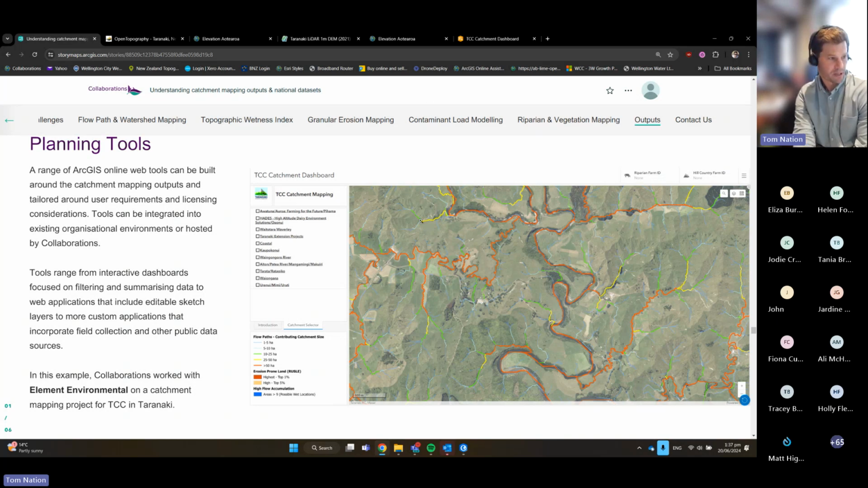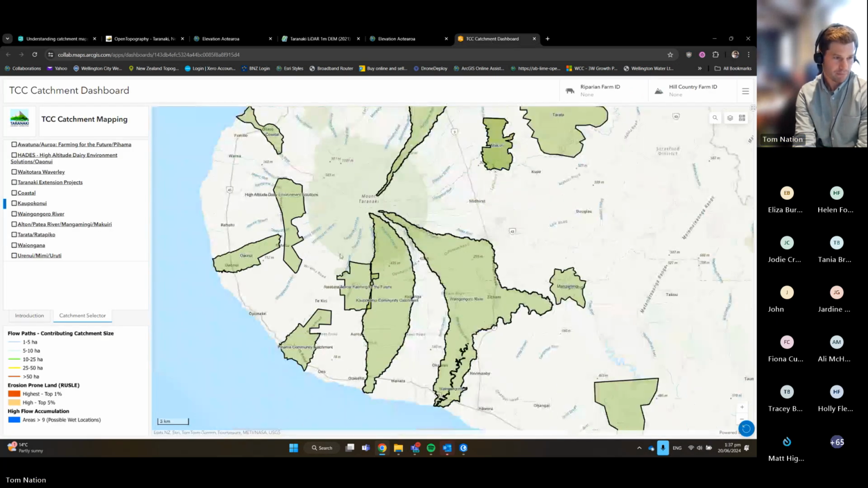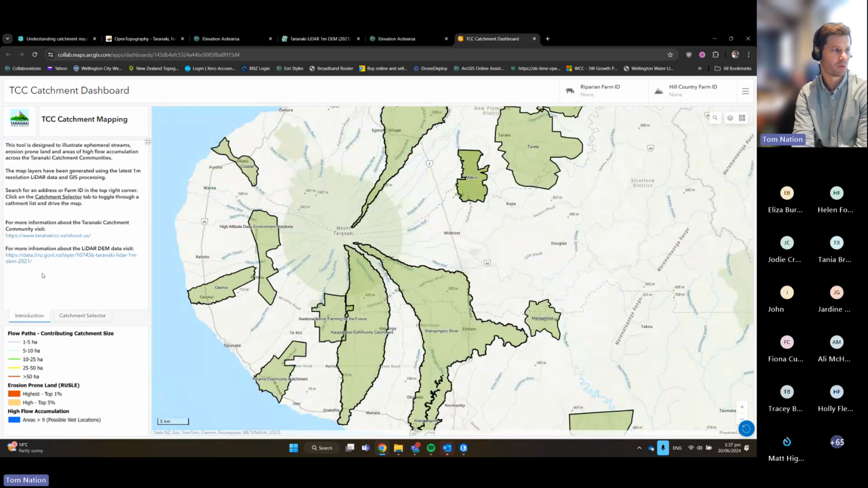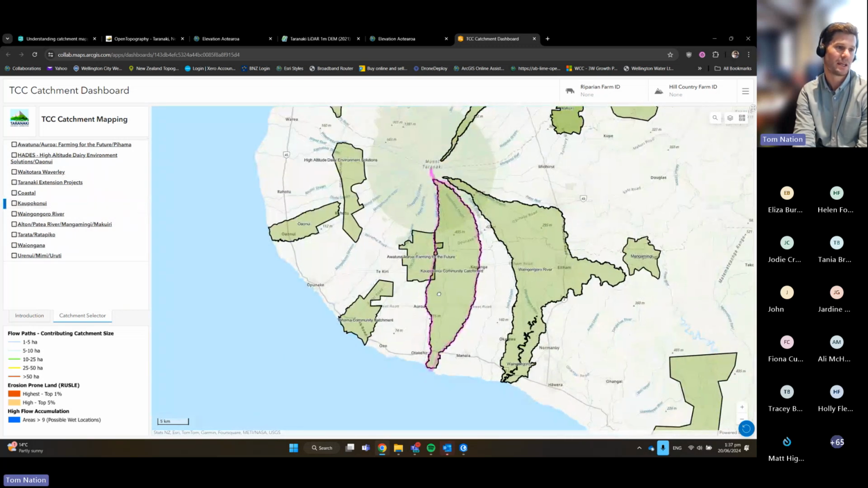So this particular dashboard is relatively simple, and this is something that we've created for the Taranaki catchment communities. I'll just show you a little bit. Again, a simple map where we can click here. It gives you a little bit of information about what we're doing. You can click on a catchment, and it will take you to here.